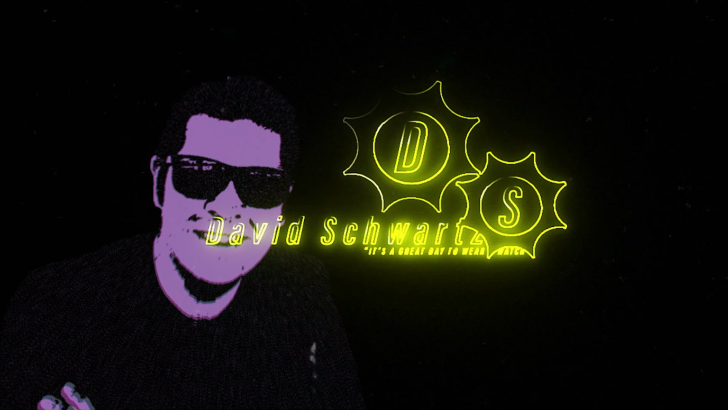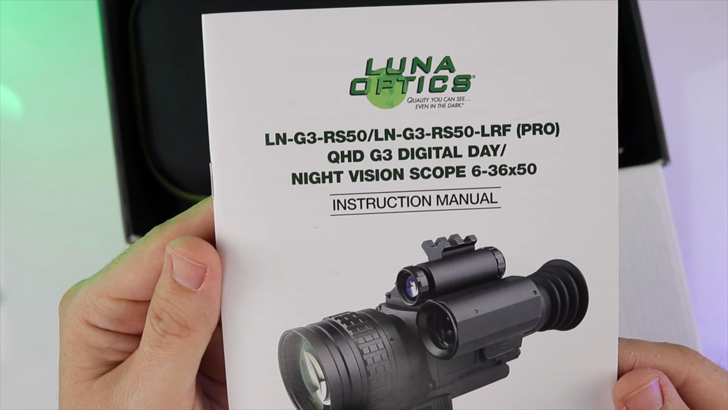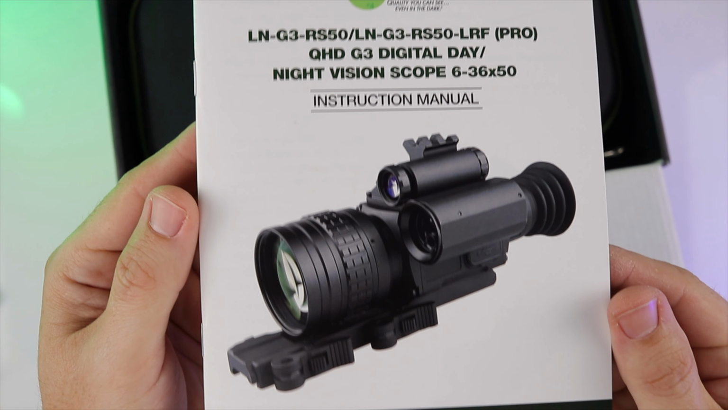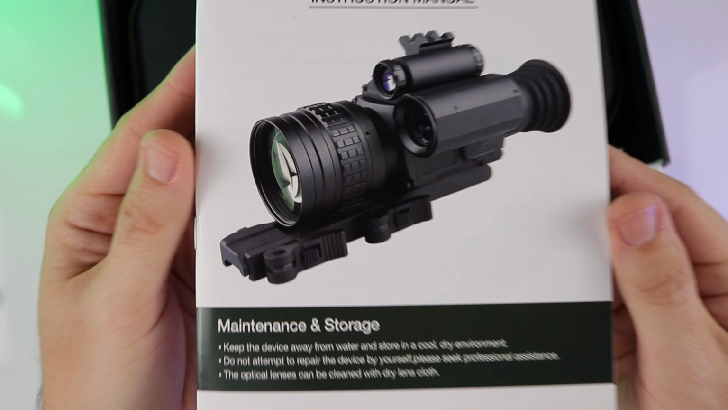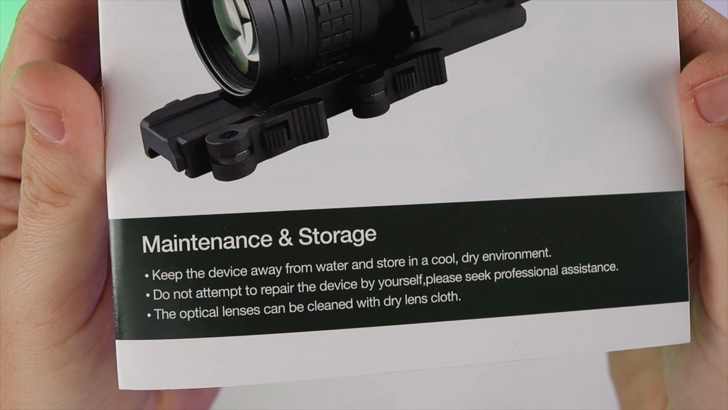Before we get into the specs of what I'll nickname the LRF, let me show you what all comes in the box. There is a nice outer box showing you what is inside, and the first thing that we're greeted with is an instructional manual which will be extremely helpful in getting you familiar with your device. This may not seem like a big deal, but I've read many instruction manuals that are often written overseas by someone with English as their second language, and I can tell that this was written by a native English speaker and writer. It's very clear and concise in the instructions that it gives.